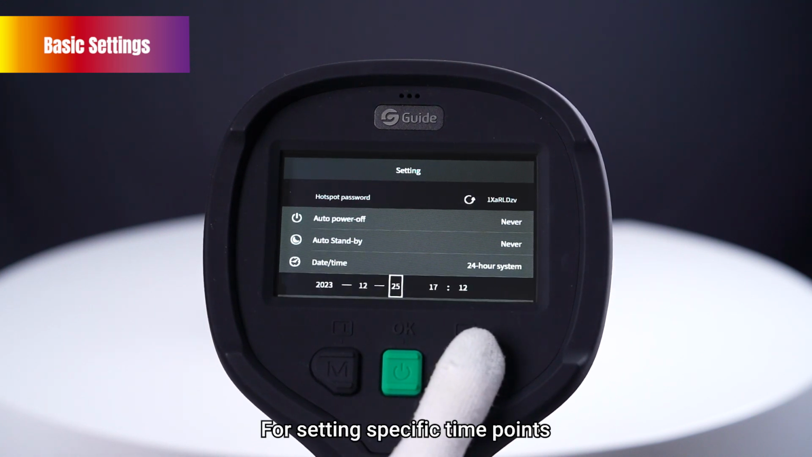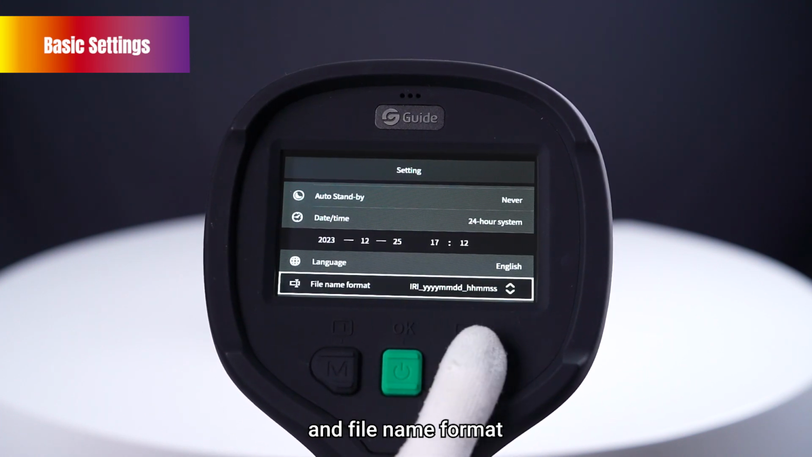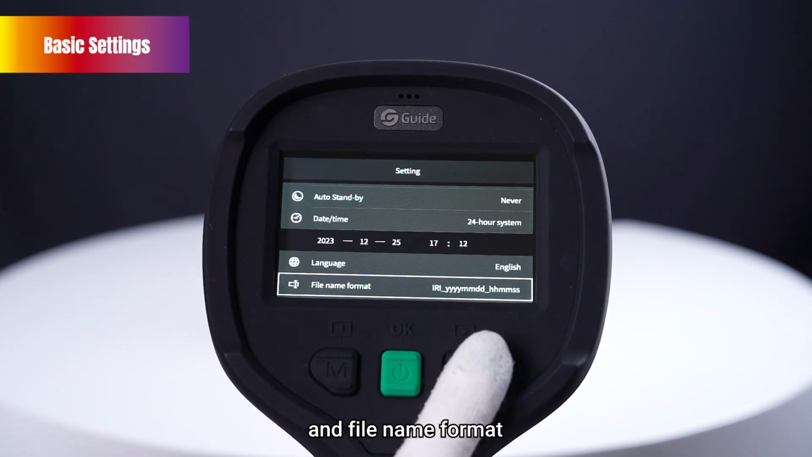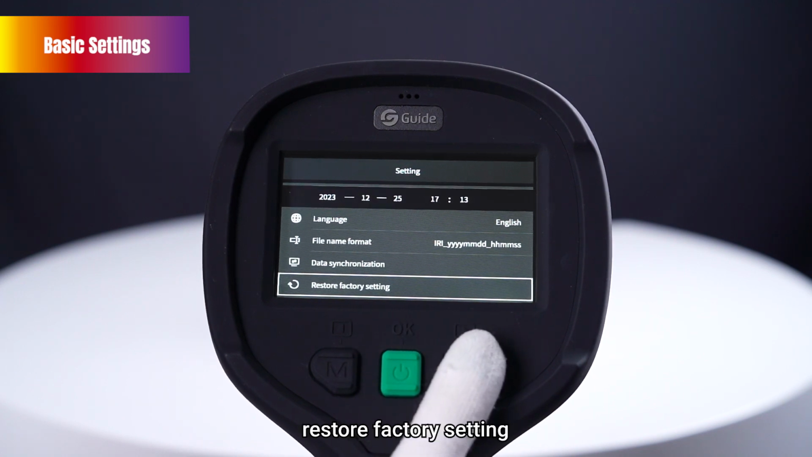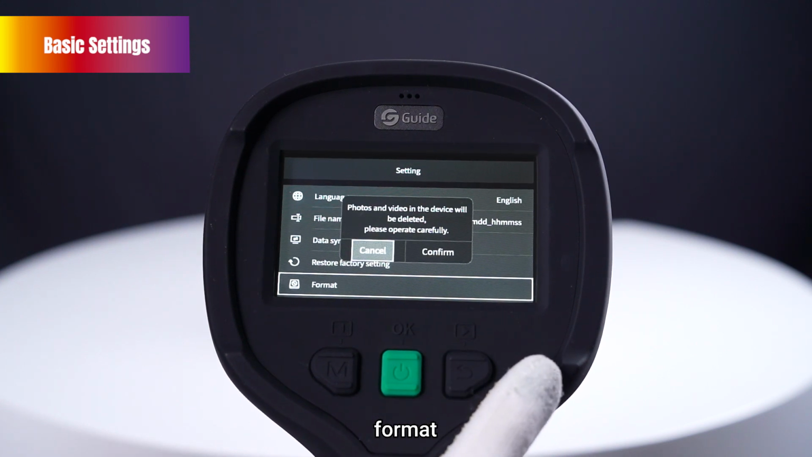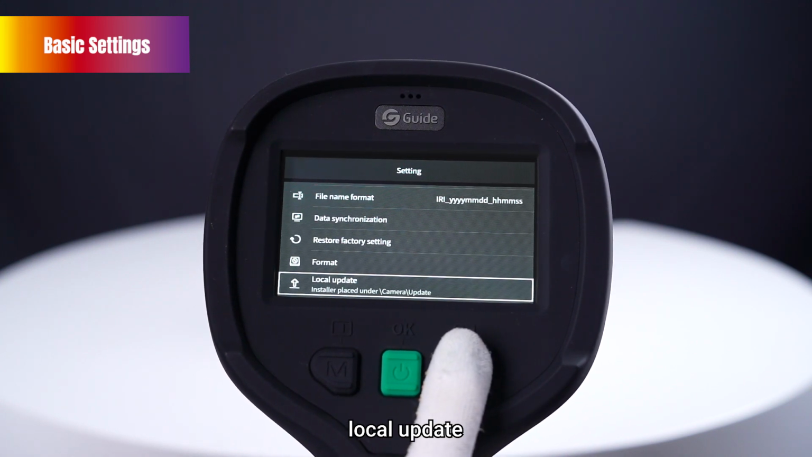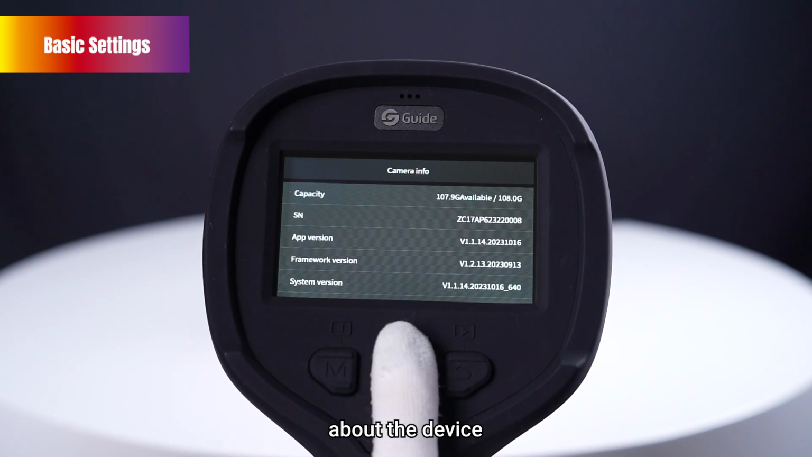You can choose different languages and file name format. Other options include data synchronization, restore factory setting, format, local update, OTA upgrade, and information about the device, such as capacity, serial number, SN, software version, etc.